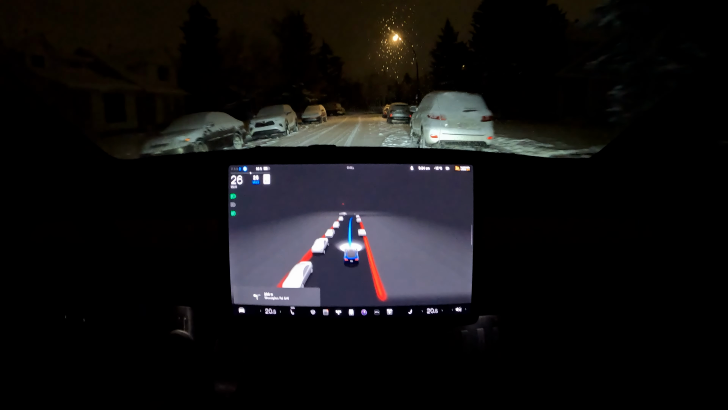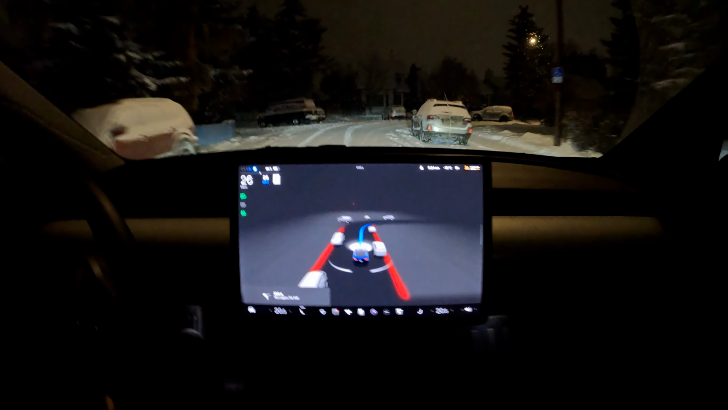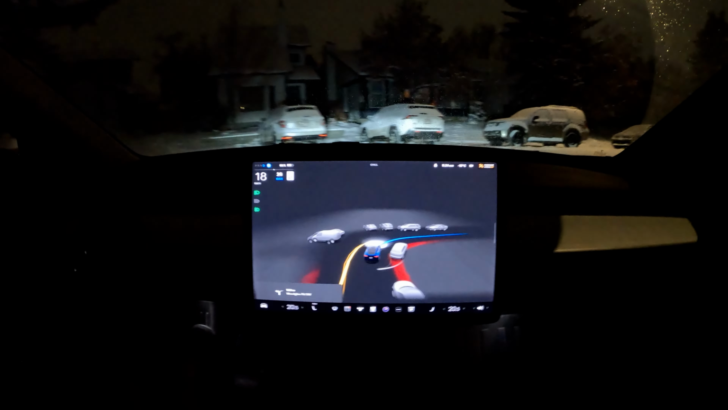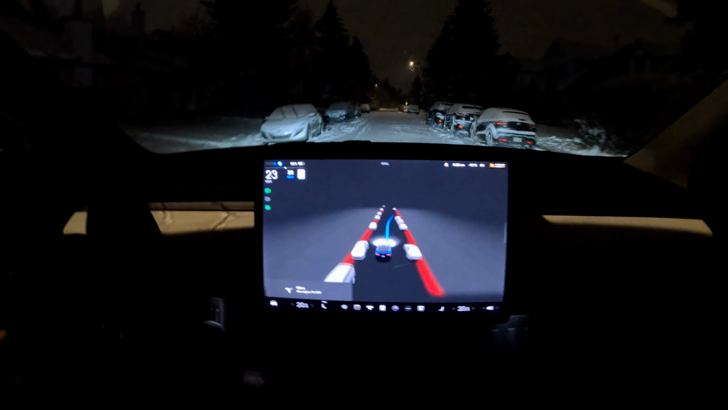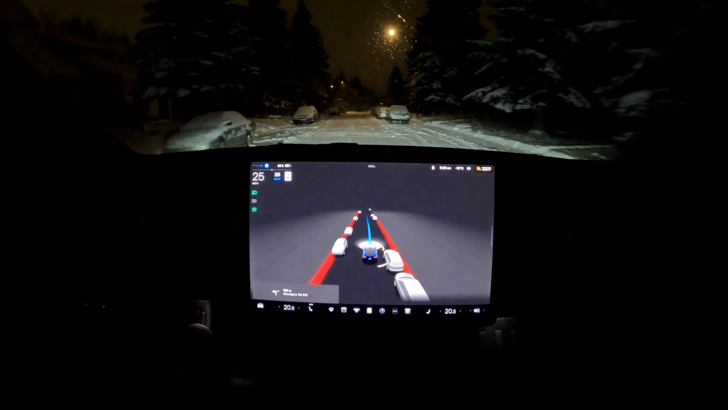Okay, so on this road we have, I think, one car that made its path throughout this road. So not too bad that FSD Beta is able to drive through that. It's a very smooth turn over there, or transition to a right turn.